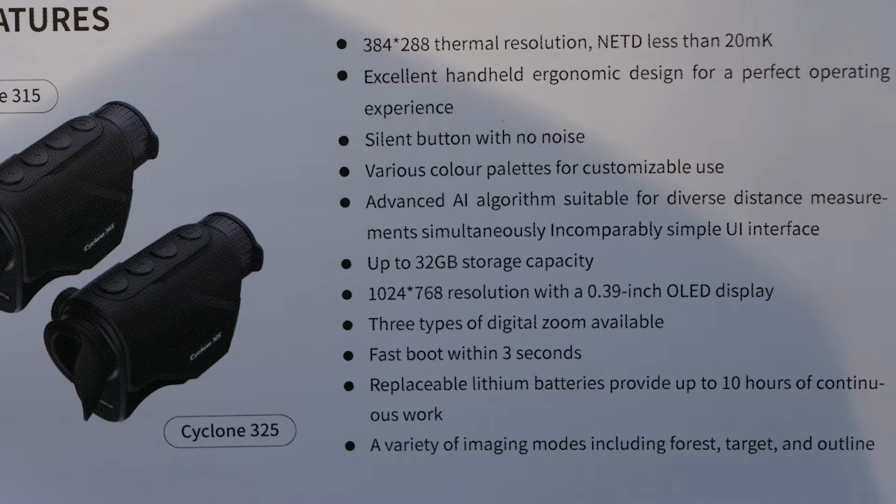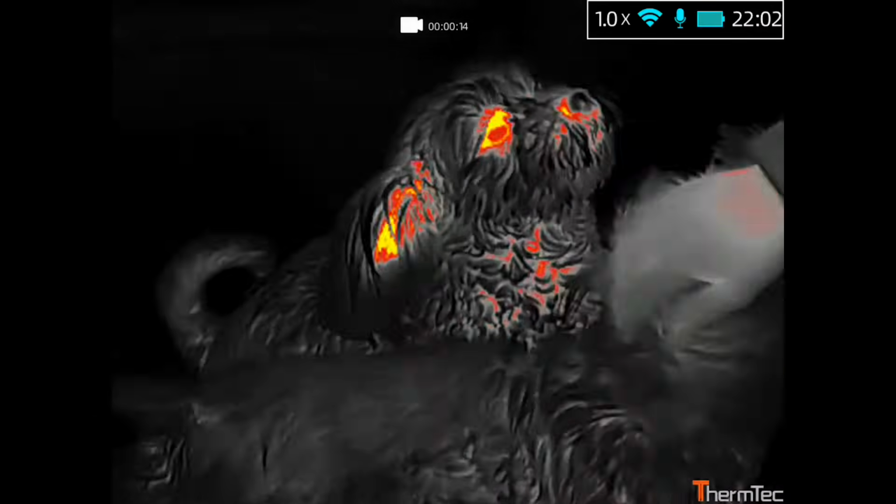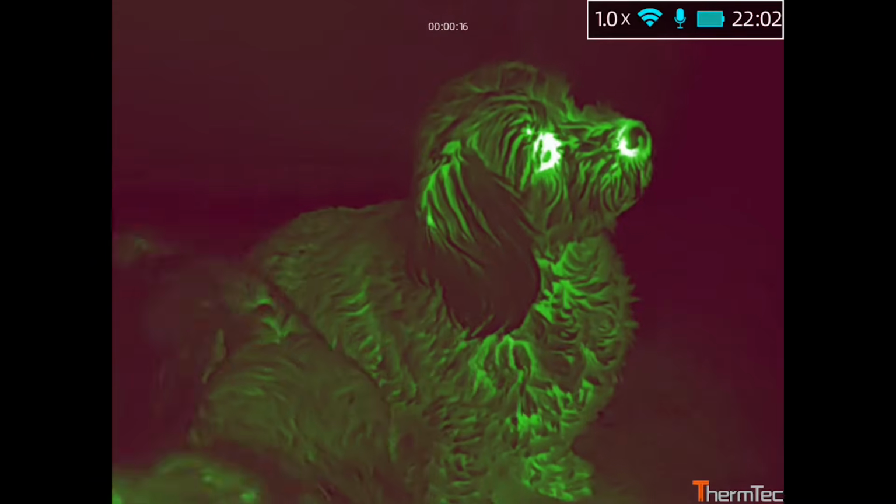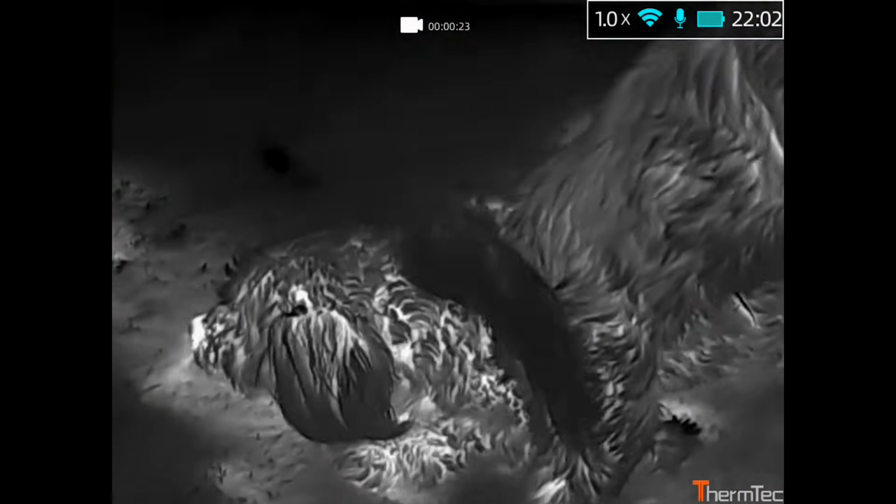It's got a 384 by 288 sensor with a NETD less than 20 millikelvin. That's right up there with the best of the millikelvin, so it really notices those fine details. It's got great handheld ergonomics designed for a perfect operating experience. Silent buttons with no noise, that's true. Various color palettes for customizable use. Yeah, the palettes is literally a one press. You just go through them really fast. You don't have to go into any menus. It's got an advanced AI algorithm suitable for diverse distant measurements, simultaneously incomparable simple UI interface. I agree with a lot of that.